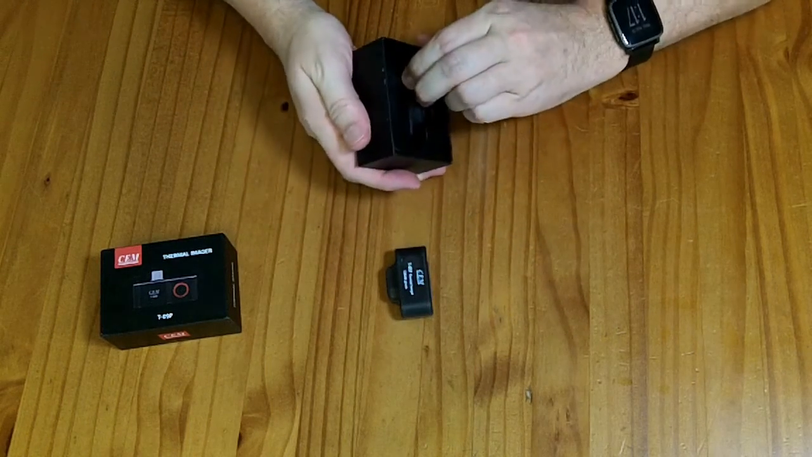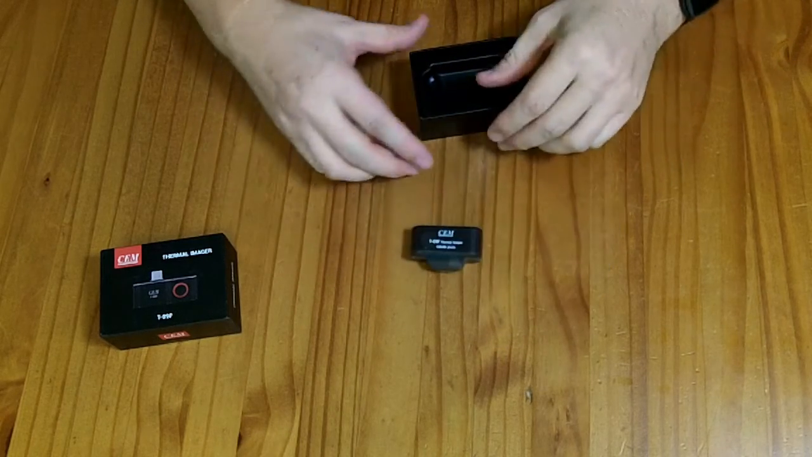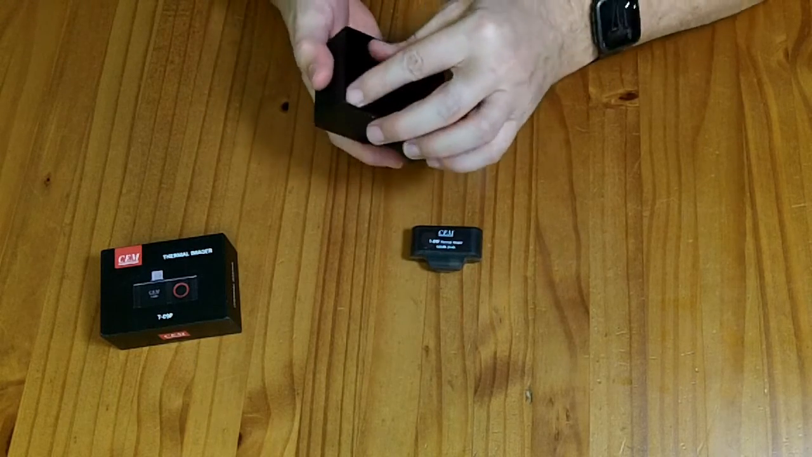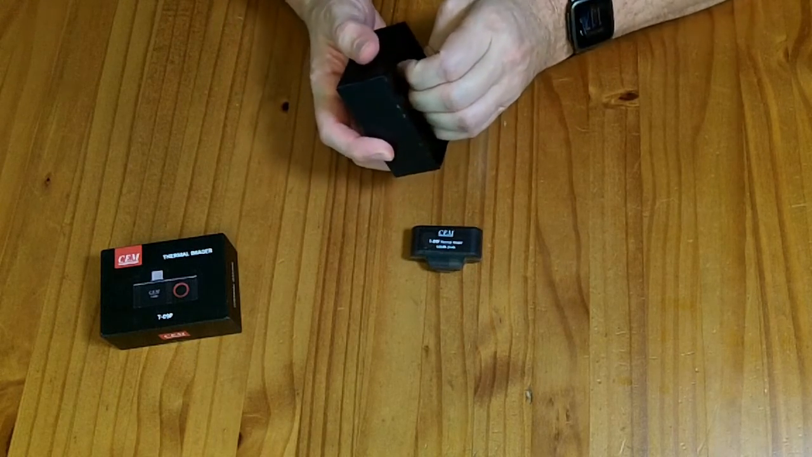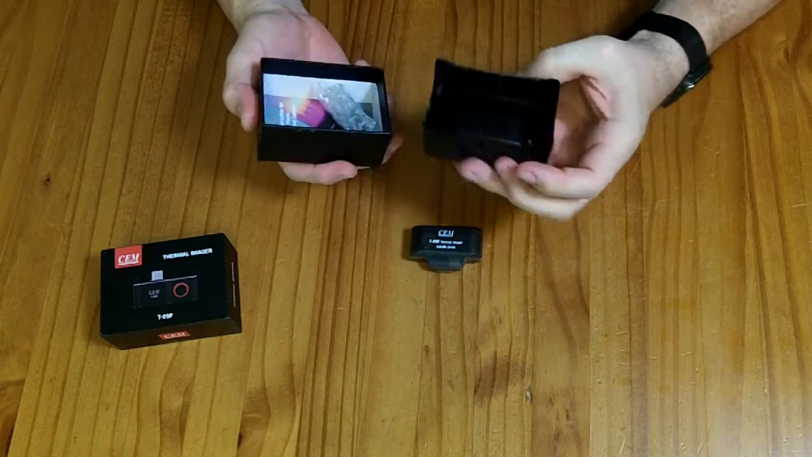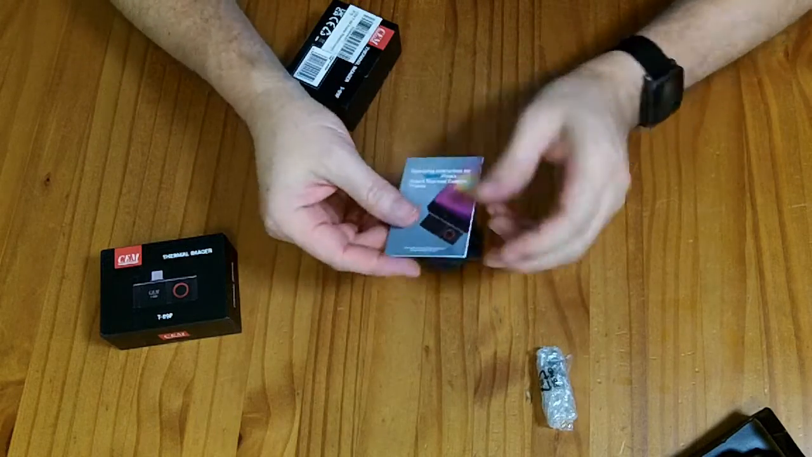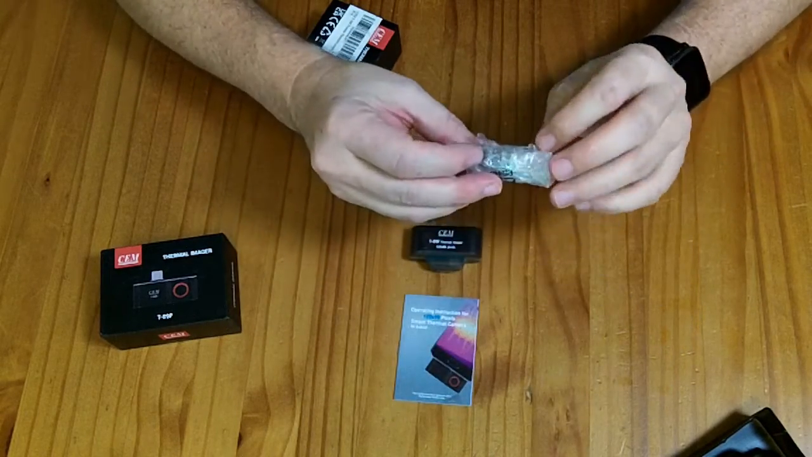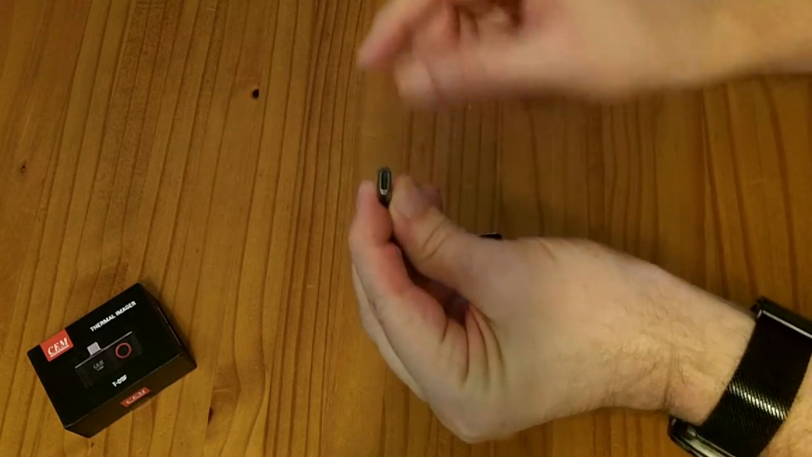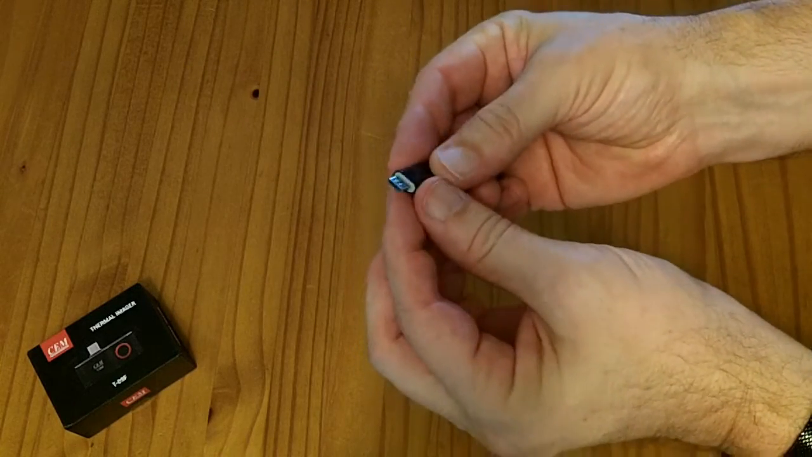So in the box, we have the imaging sensor itself inside of a little plastic hard case. And there is a plastic shell, which I believe there might be something behind, but it's difficult to remove. Yes. Right. So we have the operating instructions manual and something wrapped up in bubble wrap. It comes with this little adapter, which will actually plug in the USB-C from the camera, and it plugs into a micro USB port.